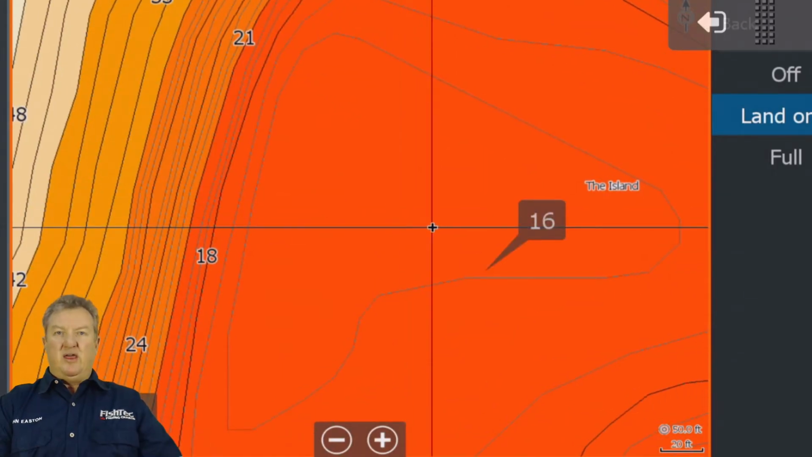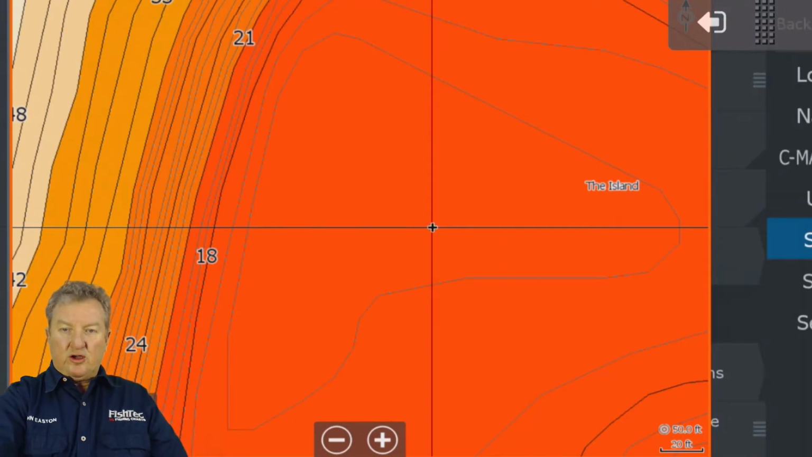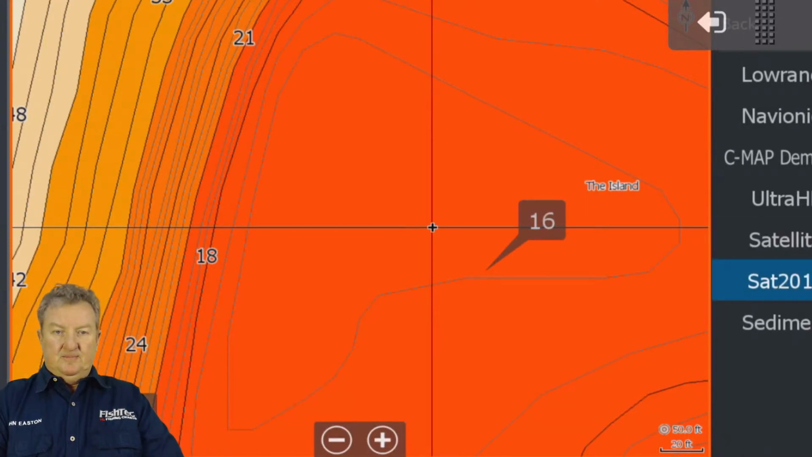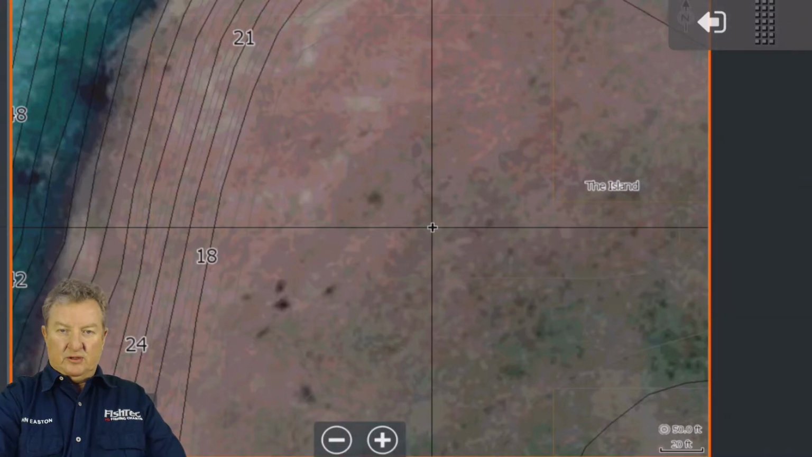Which you think, okay, that's fine. That's more than enough space. Why would I need this? I want to show you why you need it. If we go to, you'll see Satellite 2016. Okay, you see that there? I'm going to swipe that over so you can see the whole thing.